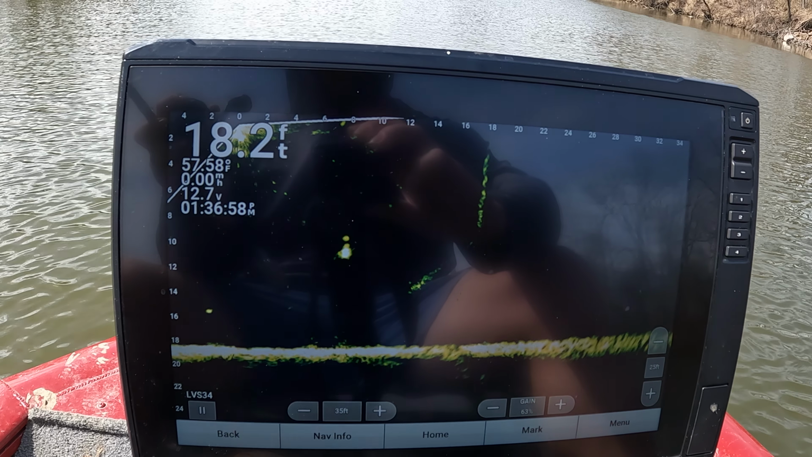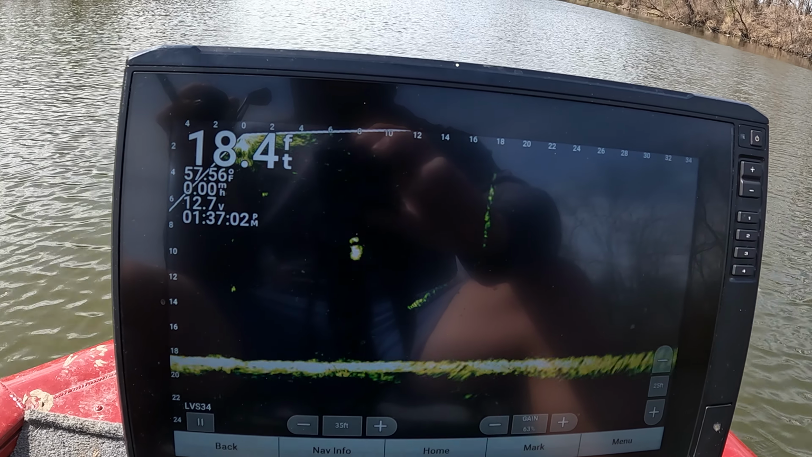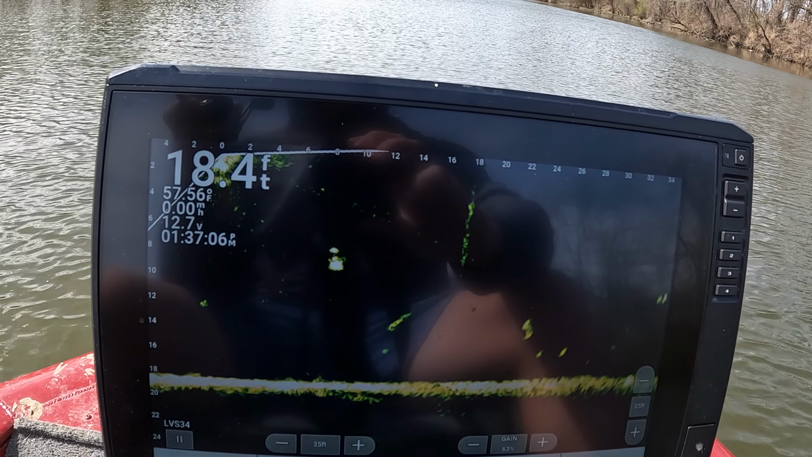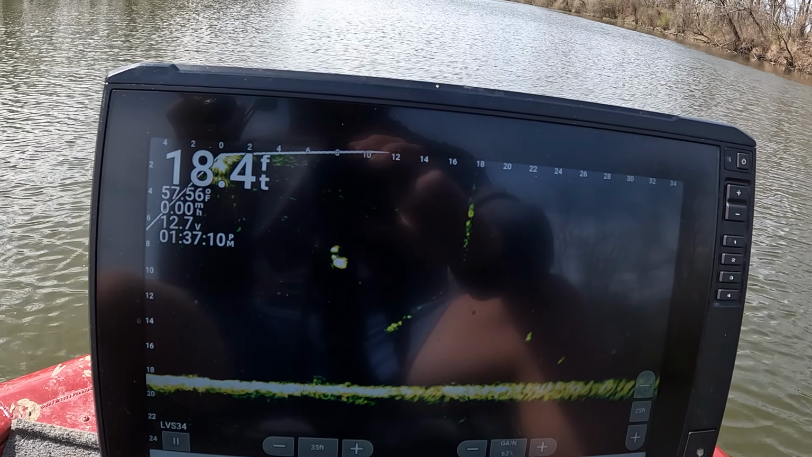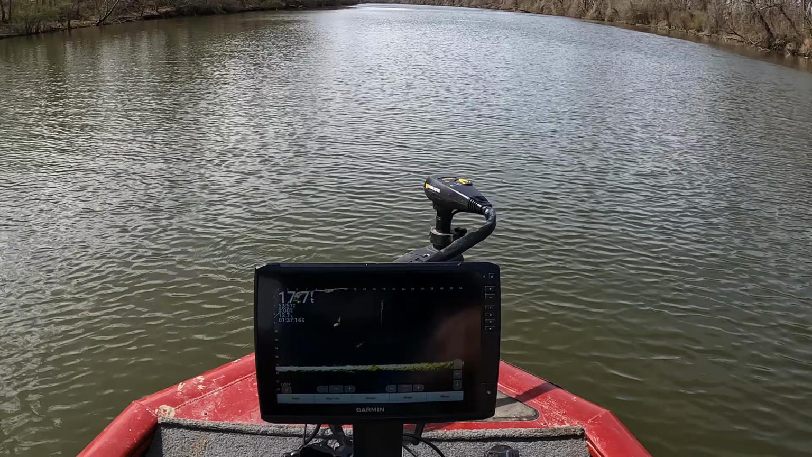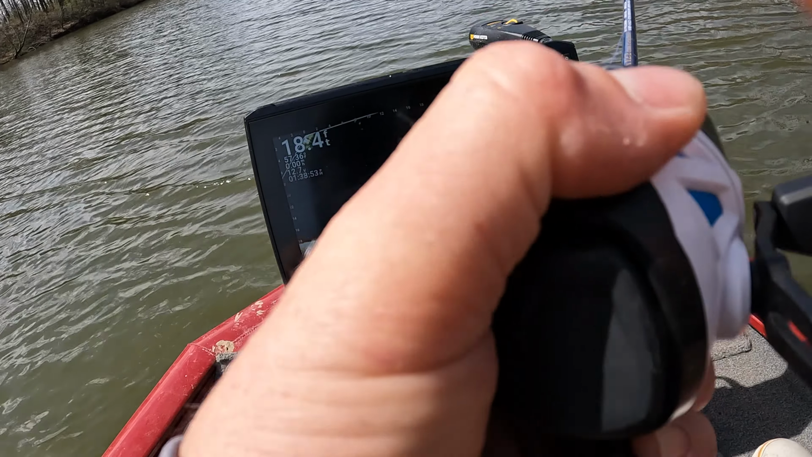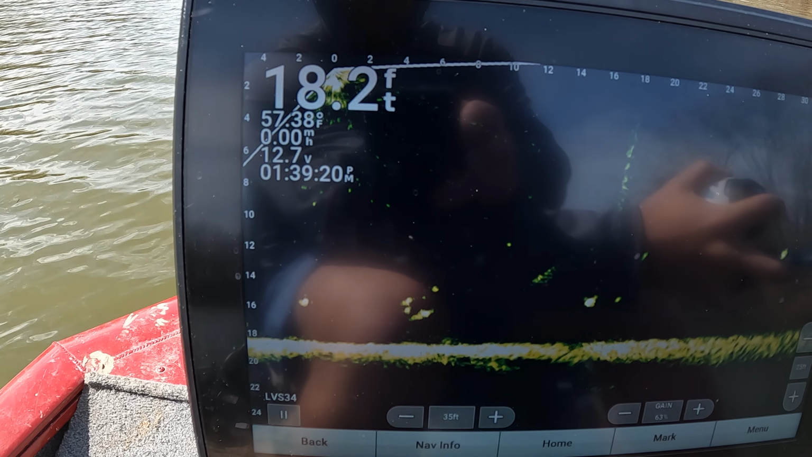He's on it. Bite it, bite it, bite it. It's a big slab too. Oh, he nibbled it. All right, I'm gonna try to get this on video. All my GoPro batteries are dead and everything's just kind of not working in my favor right now. Come on, baby, hit it.